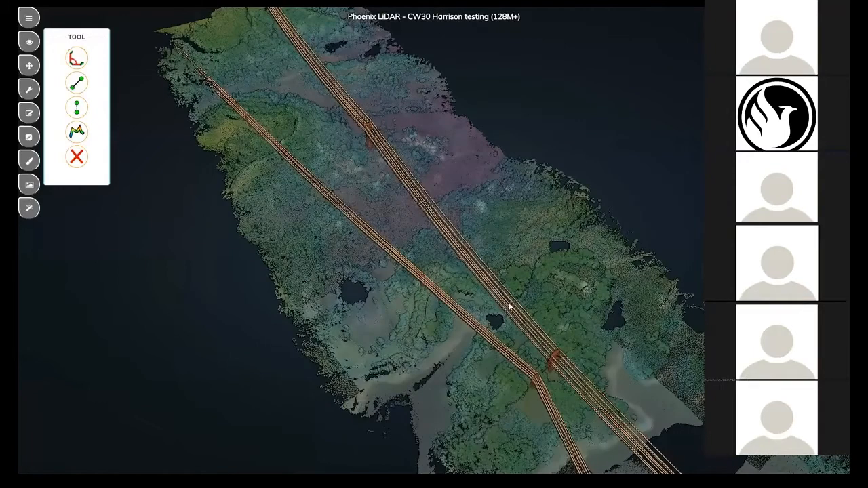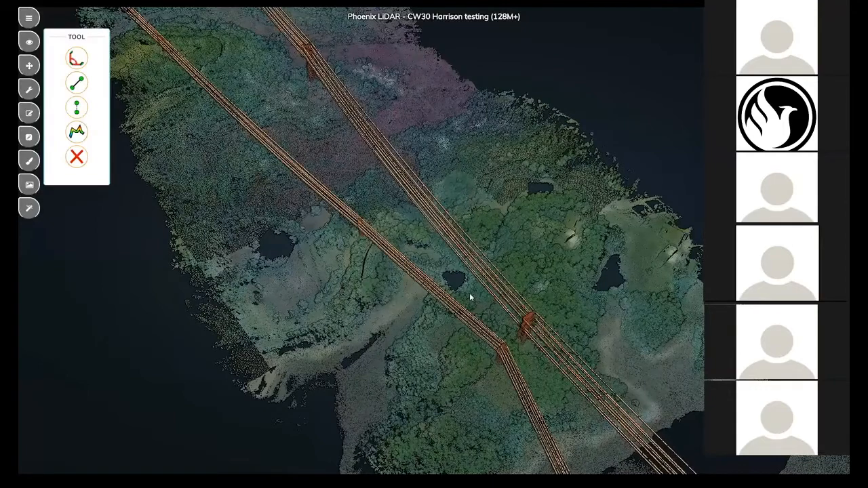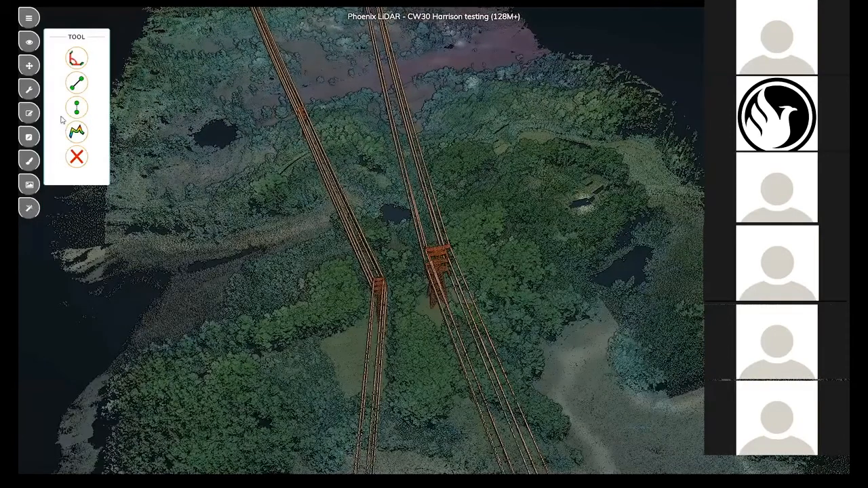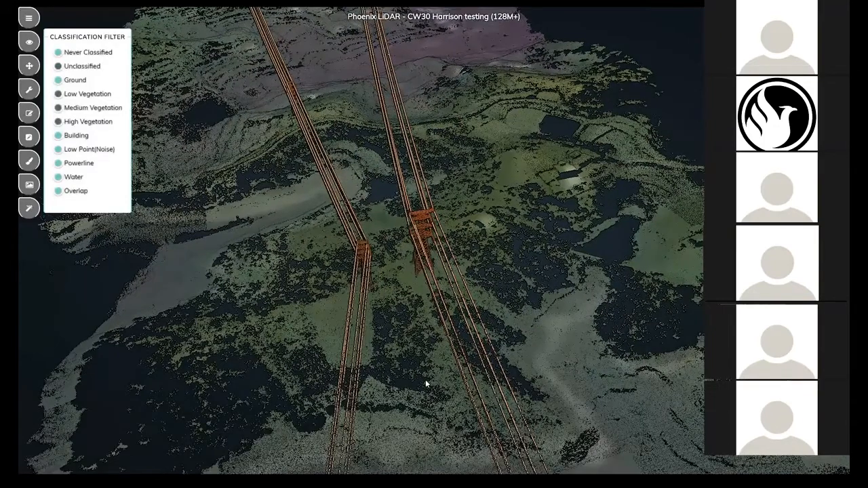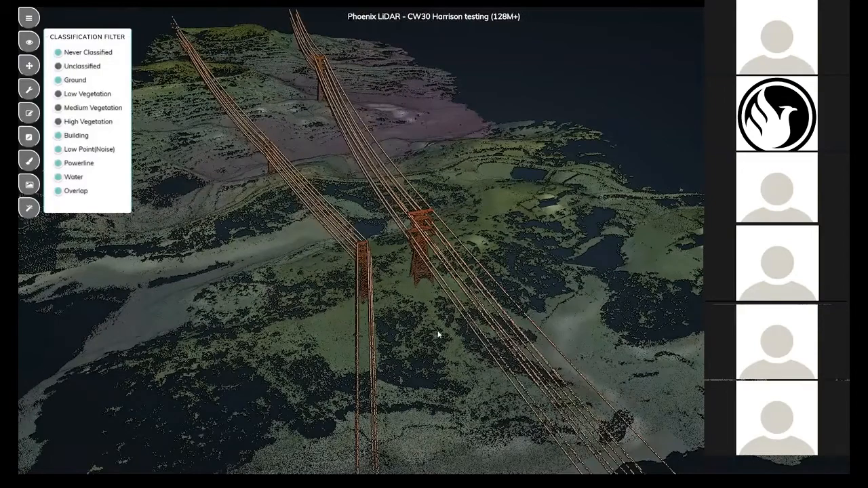As with any Ranger system, we've got excellent vegetation penetration. So we can toggle off some of these levels and take a look at just the ground and the infrastructure.